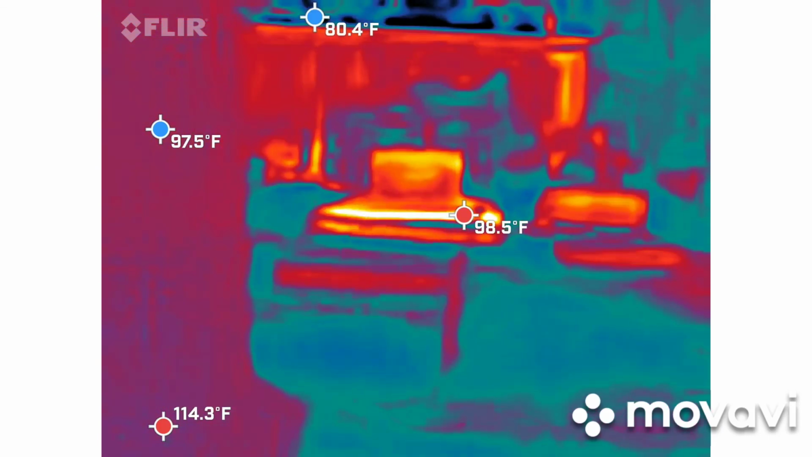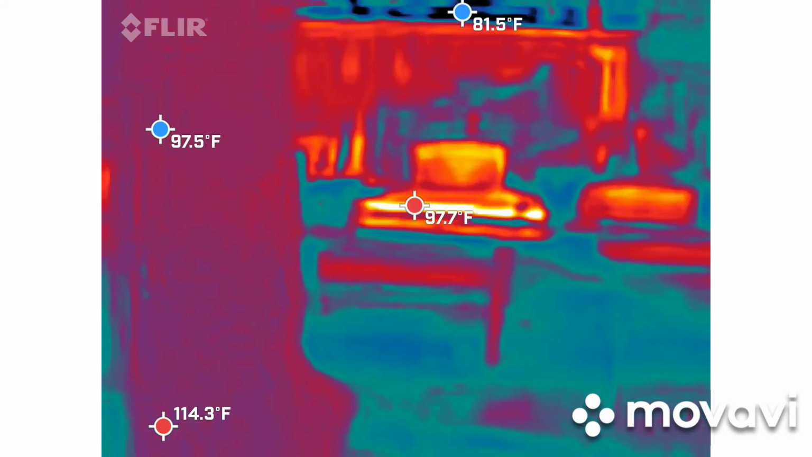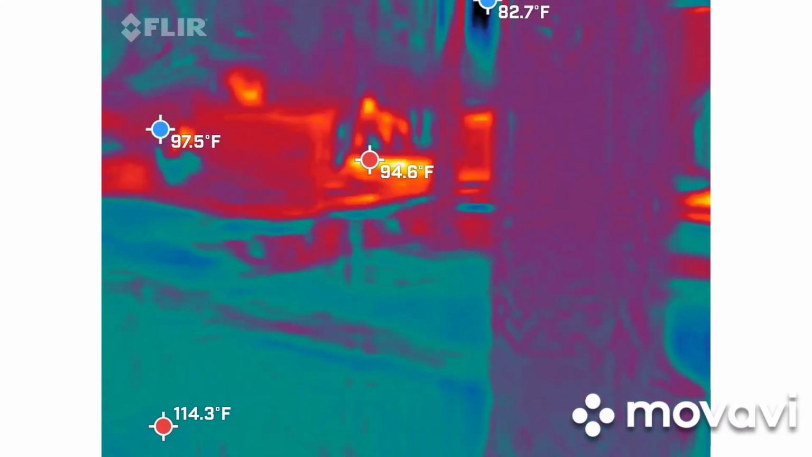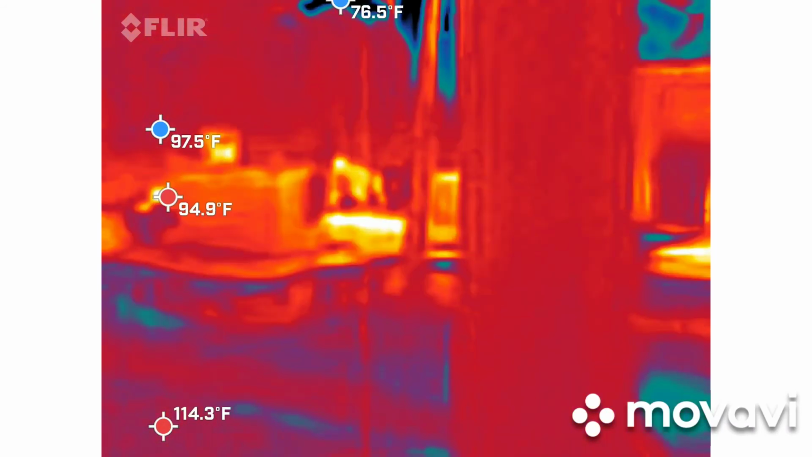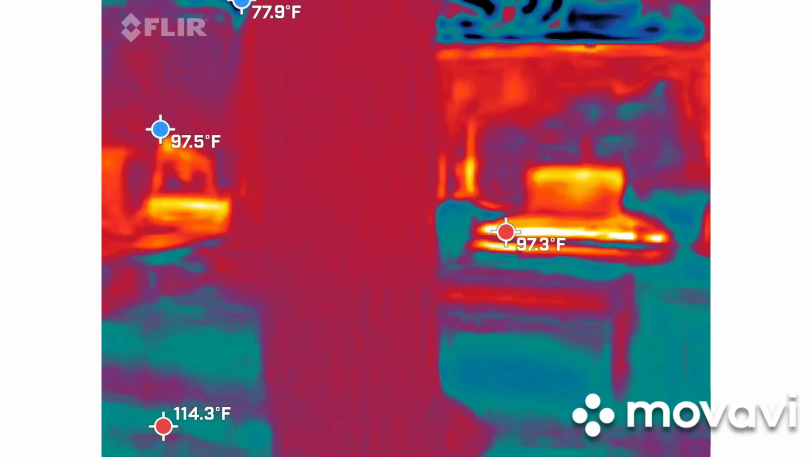Just gotta speak up. Watching that blue dot to see if it moves anywhere crazy.